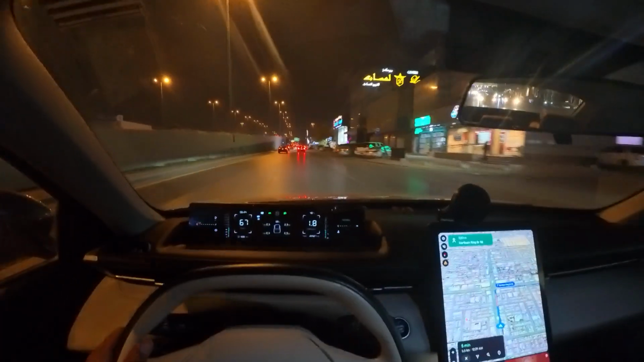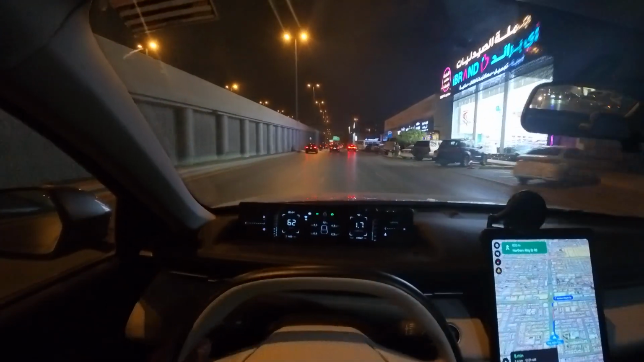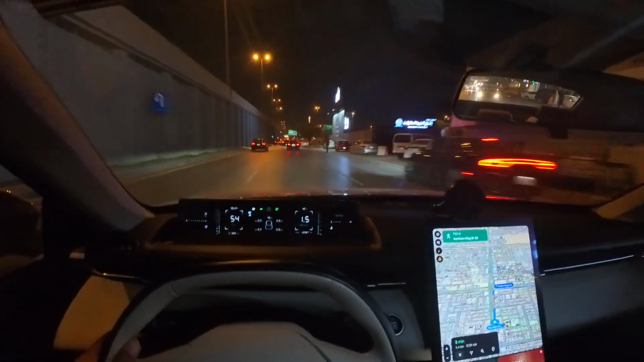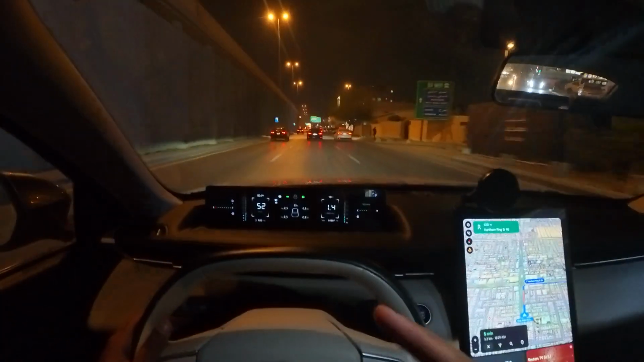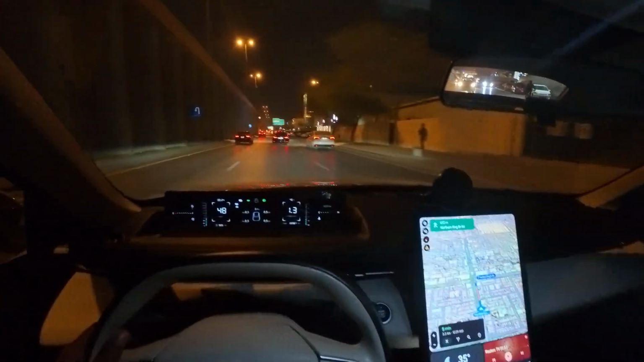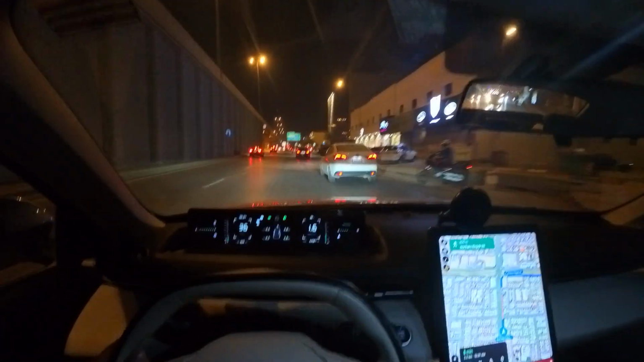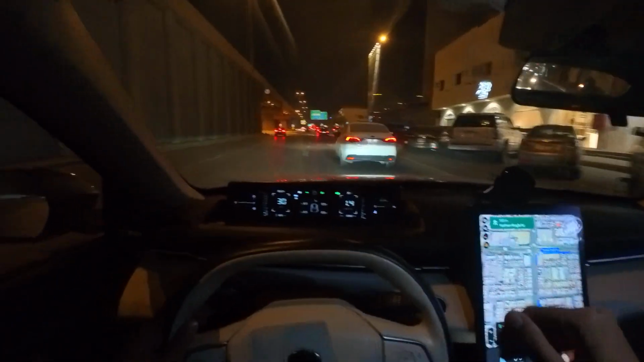Honestly, I think Riyadh never sleeps. What do you think? Also, I had to connect this camera to the Insta360 app. Then it started working, and now I have all the stuff from the camera coming straight into the app.